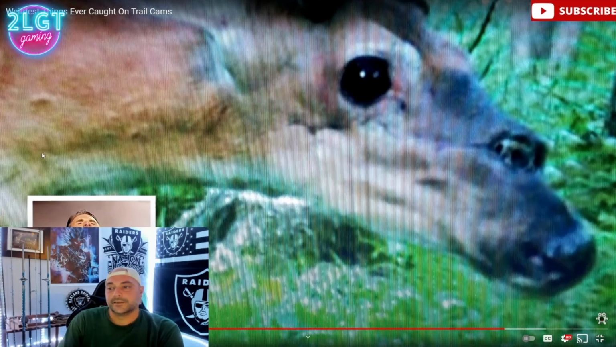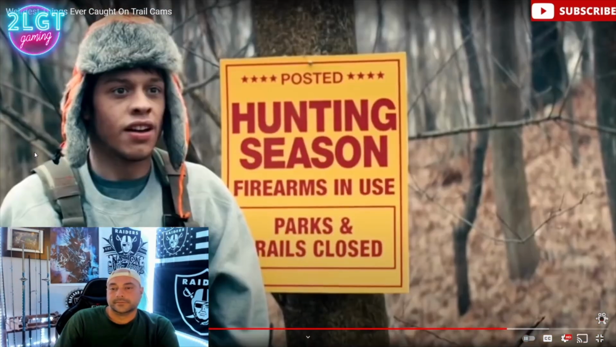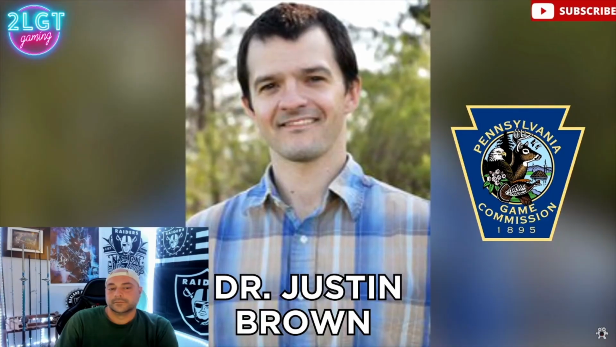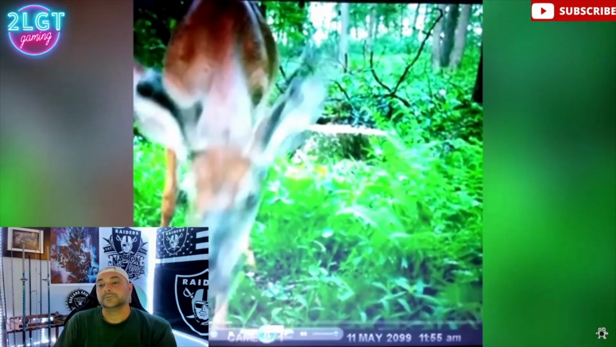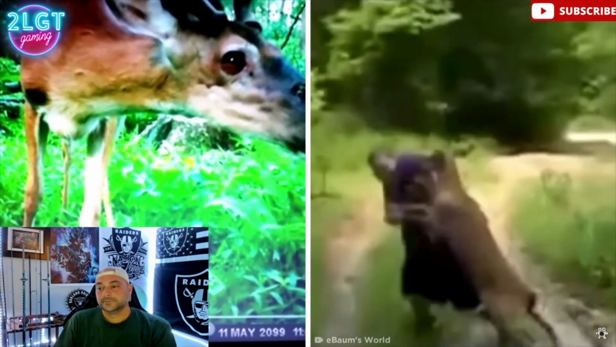It's pretty hilarious to think deer in the area have started sprouting extra features to scare off hunters. But the reality is a little less funny. Dr. Justin Brown of the Pennsylvania Game Commission thinks the deer simply suffered an injury to its muzzle, exposing the nasal passages. There go my hopes and dreams of super mutant monstrosities giving hunters a run for their money.